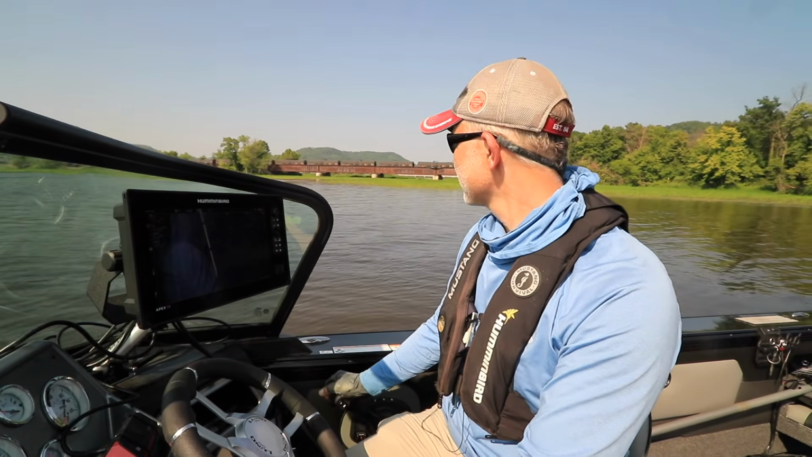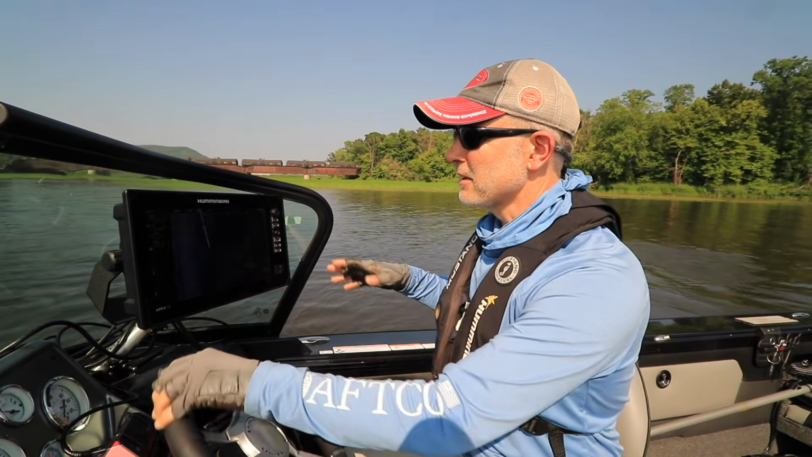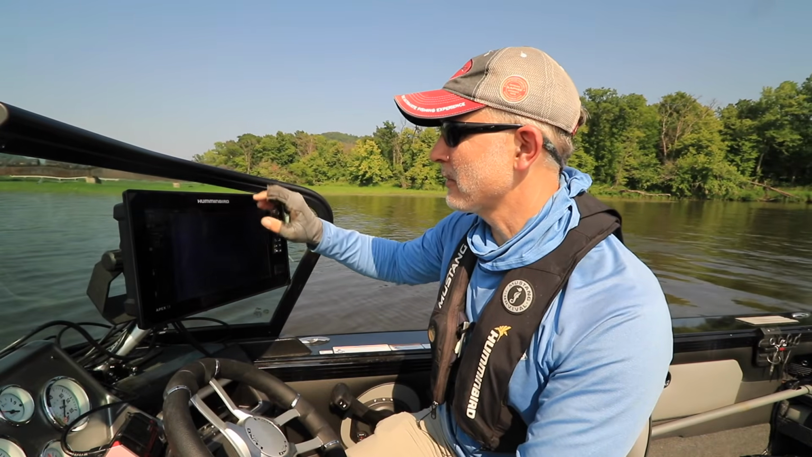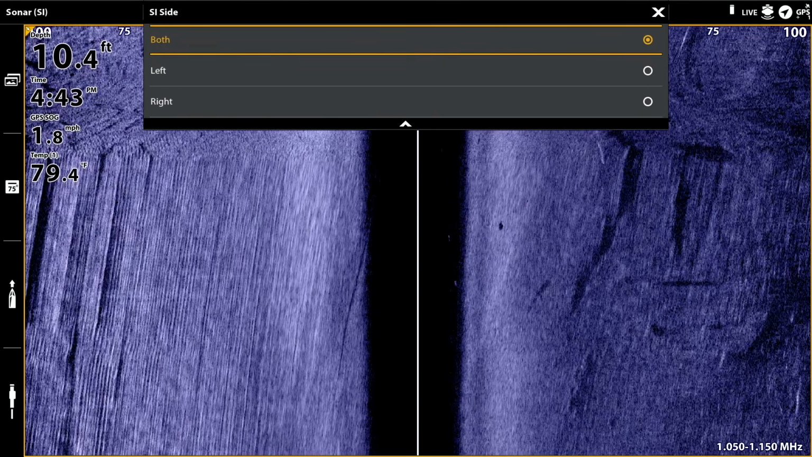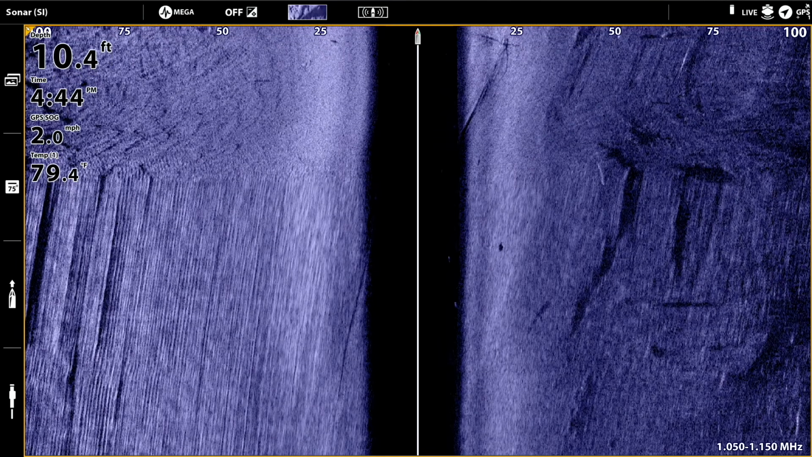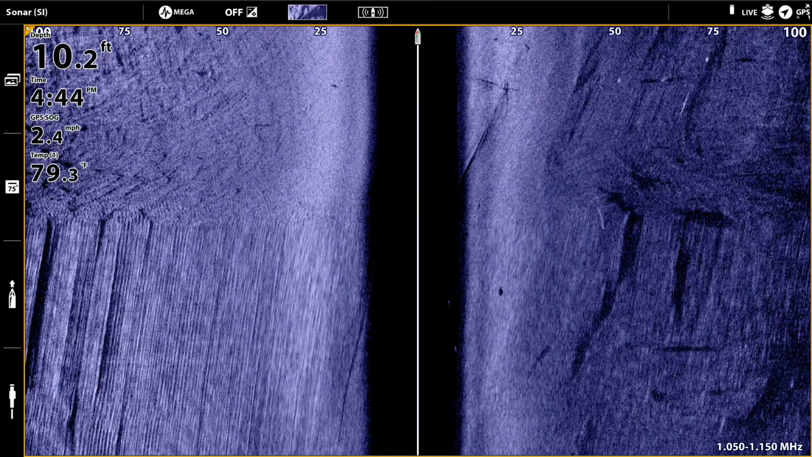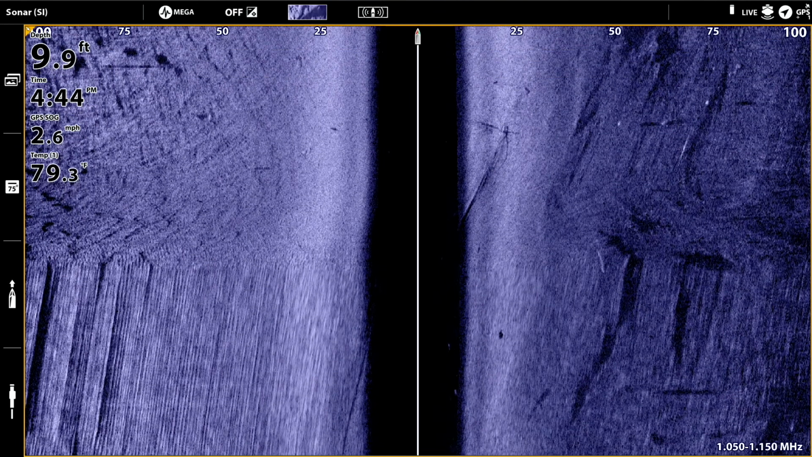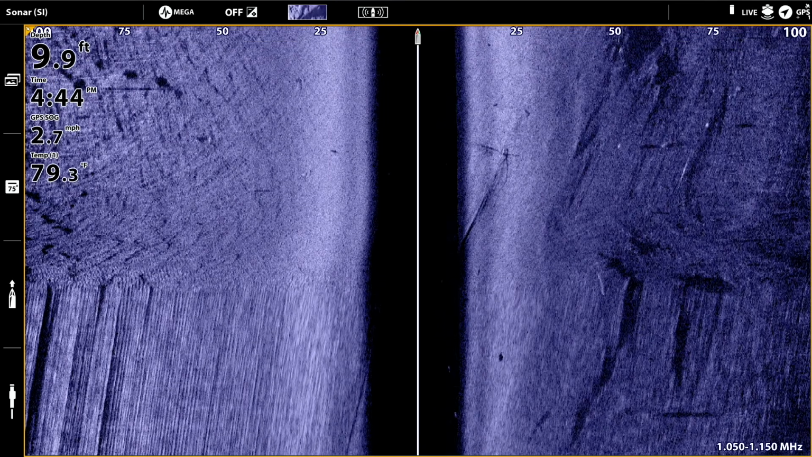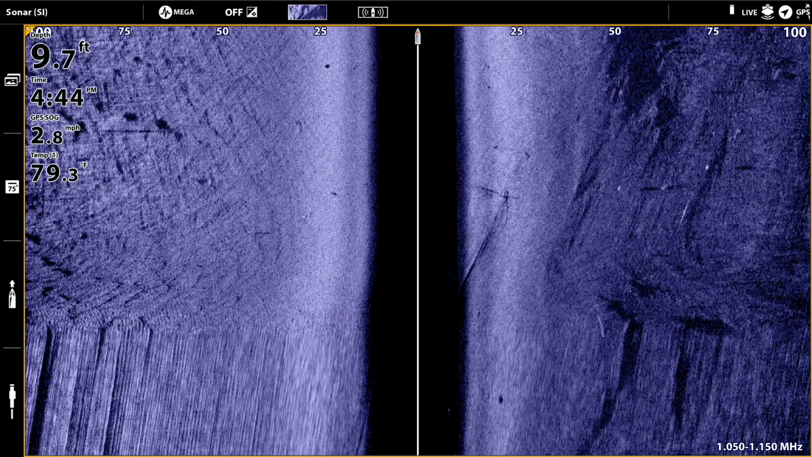All right, so I've come back out into the middle of this little side channel. I want to change my side imaging view back to looking at both sides rather than just the right-hand side, so I can see everything that's on both sides of the boat. I'm still going to keep my side imaging range at 100 feet and those side imaging sensitivity and contrast settings that I had before.